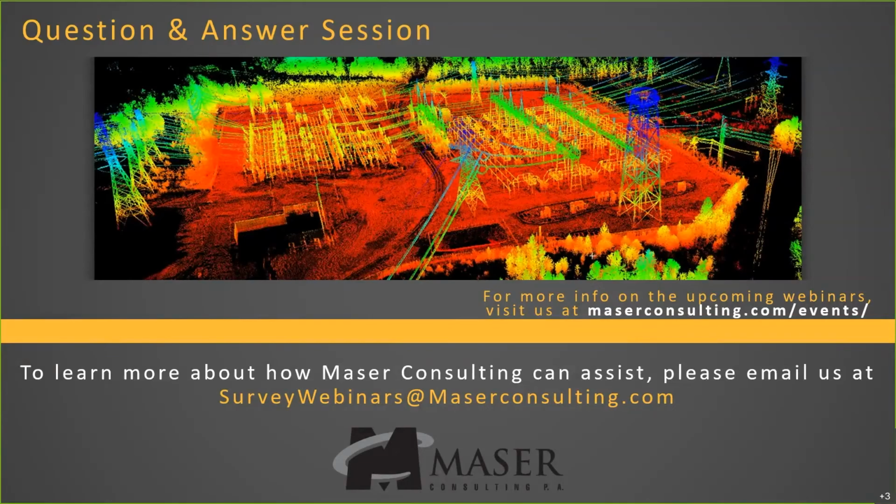The first question is from Joe, and he asked, if you are scanning from outside of the fence, how do you prevent missing data? When we're scanning from the outside, we perform multiple setups to ensure integrity of the data. Also, elevation and height is your friend.